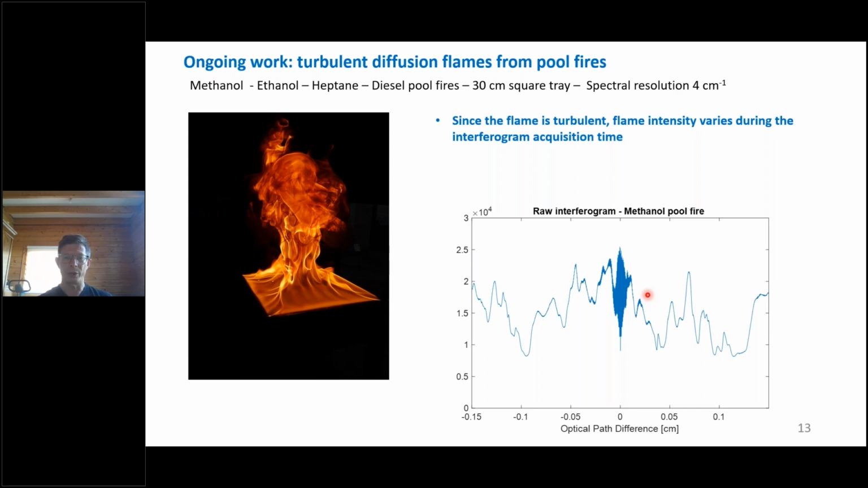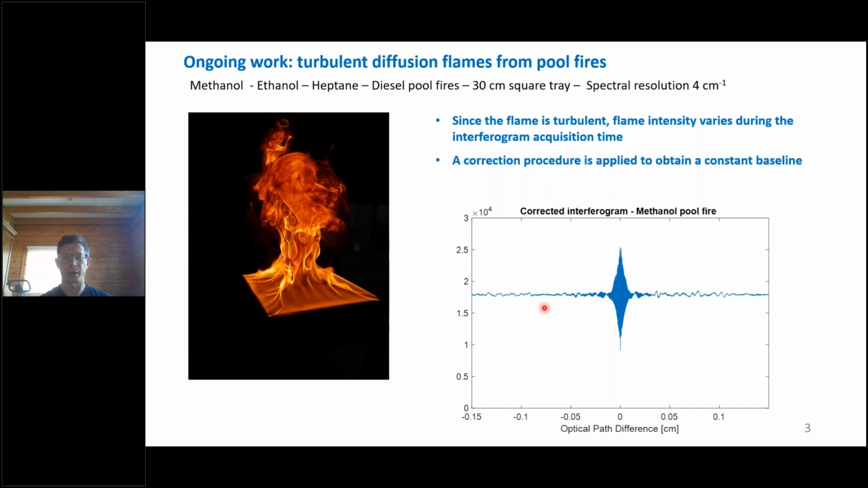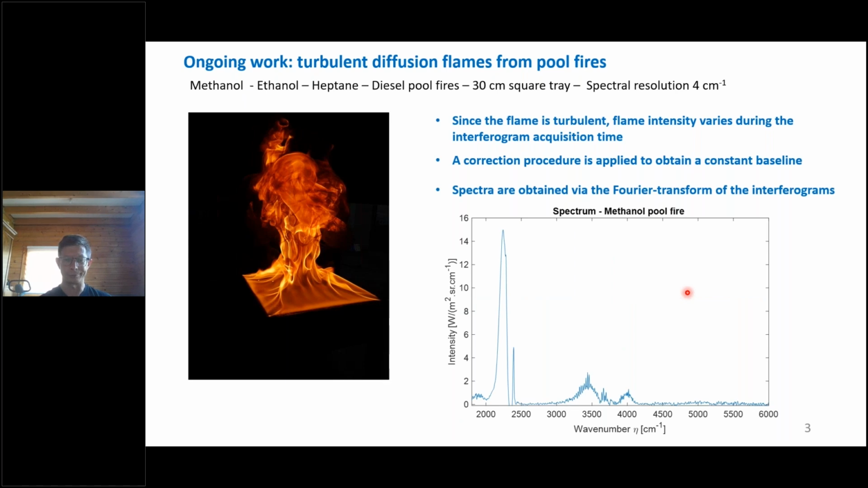But what we did is to first correct this interferogram, to obtain a constant baseline instead of an interferogram with these fluctuations. Once the interferogram has been corrected, we obtain this interferogram, which is by far better. And next step, we can make the Fourier transform to get the spectrum. So this is the spectrum.